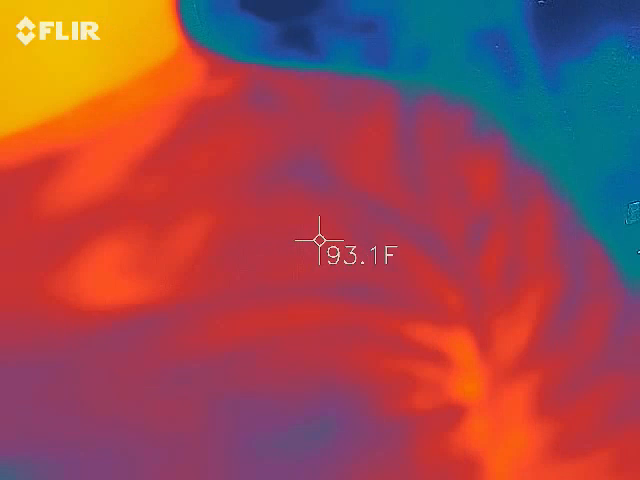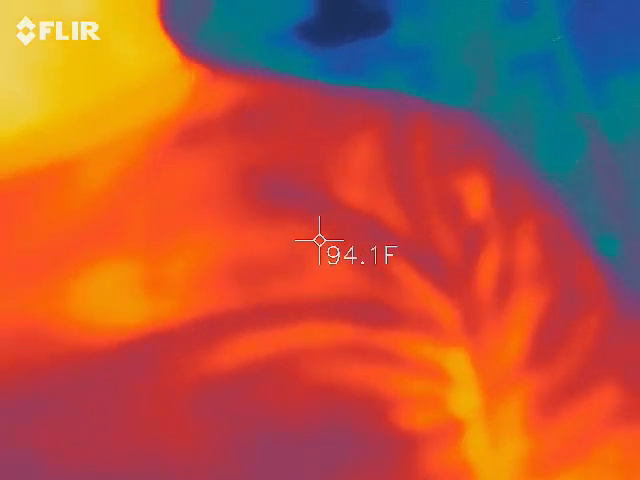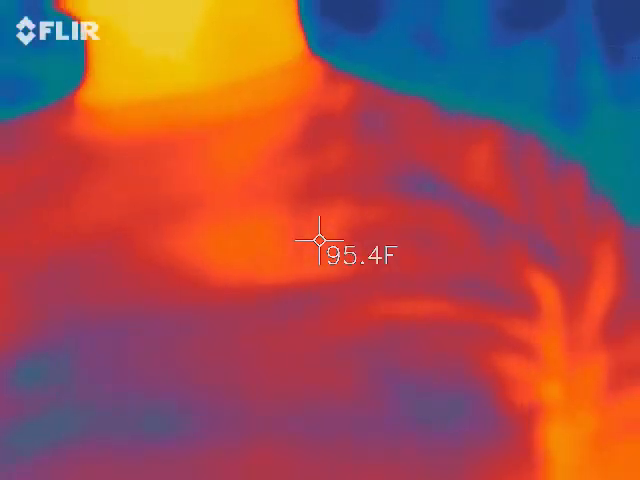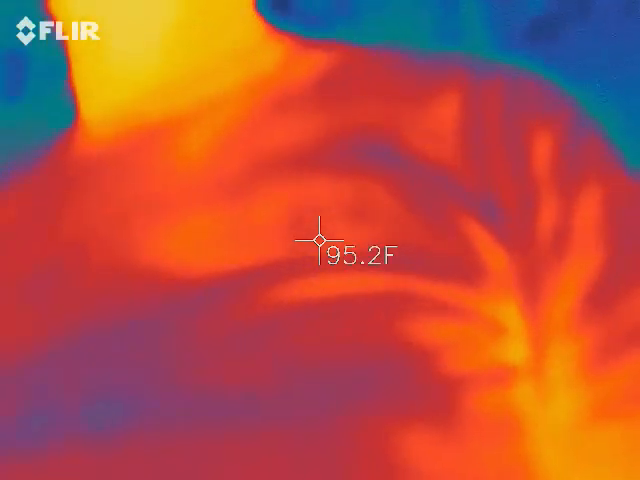I thought ghosts were hot. No, ghosts are cold. Cold spots, dude. Come on now. So in the event he actually sees something blue that's moving through the screen, we actually caught an orb or some kind of spiritual entity that's passing through. I know, super rad, right?